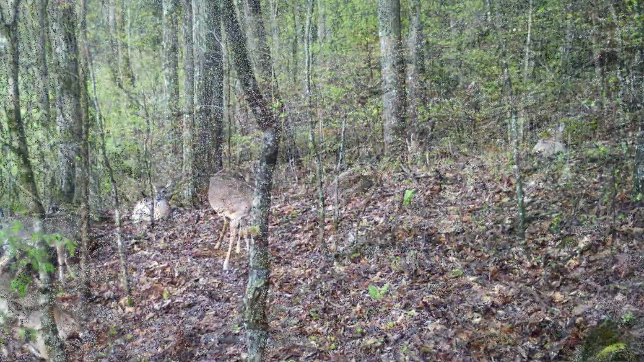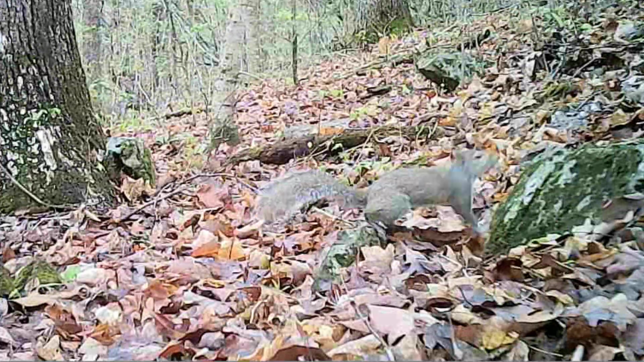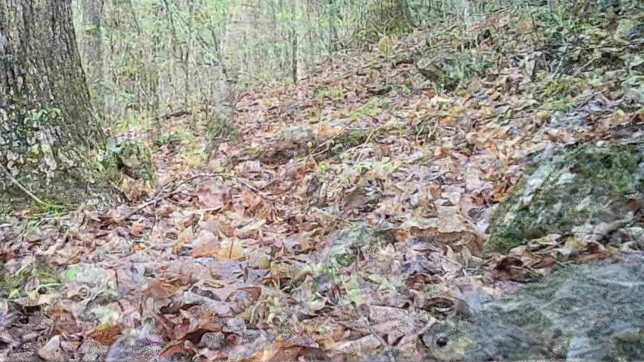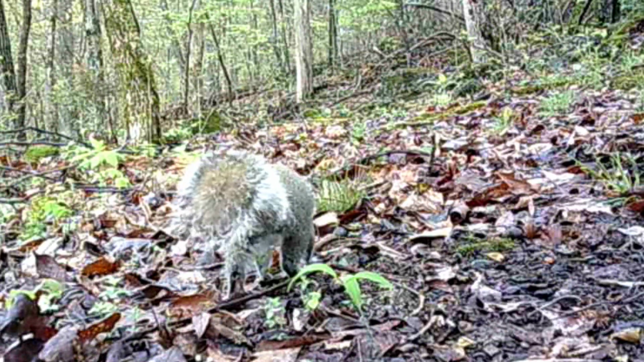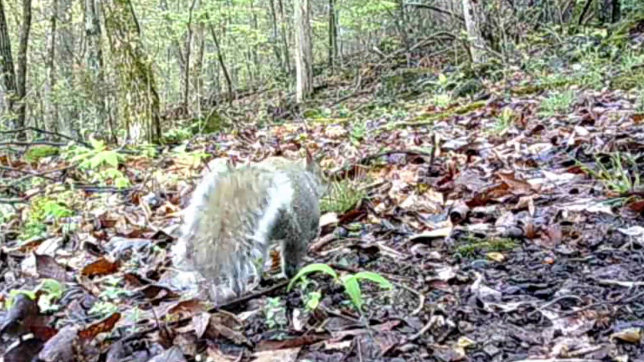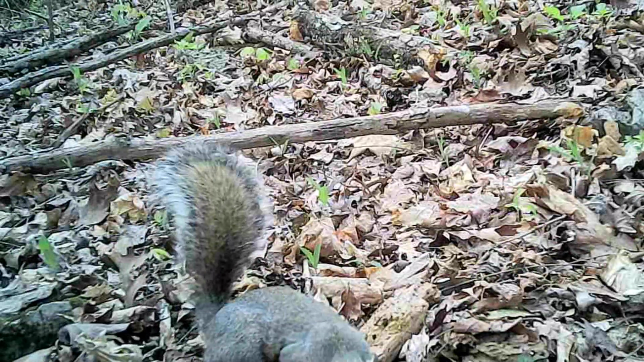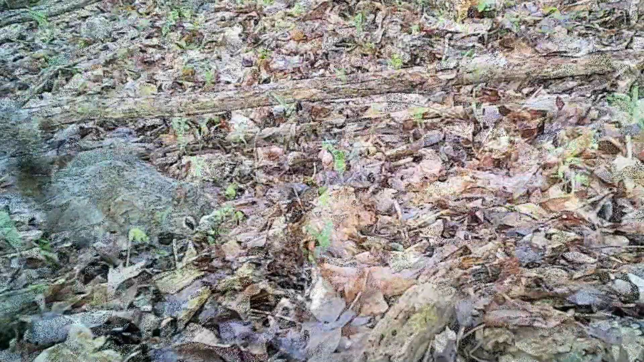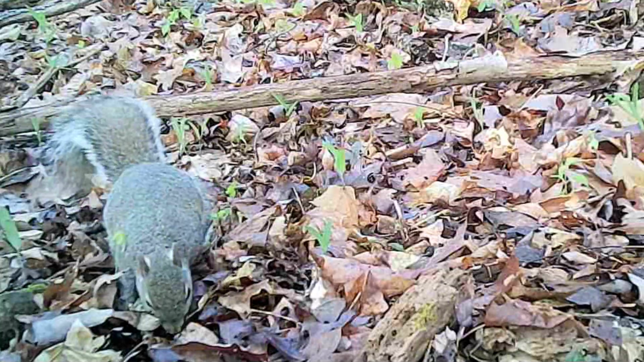But anyway, it's time for the little squirrels. They ain't got time for relaxing till the sun goes down. They're always out foraging, rain or shine. Having a good time. Got to find that nut. But they like to eat buds this time of year too, little samplings.